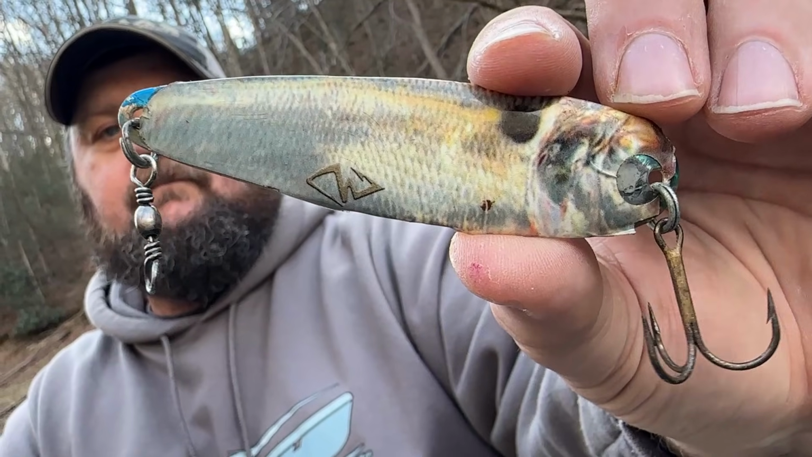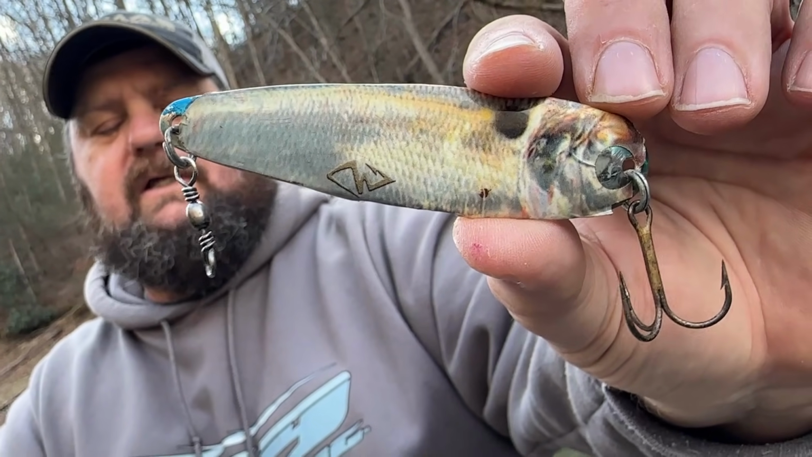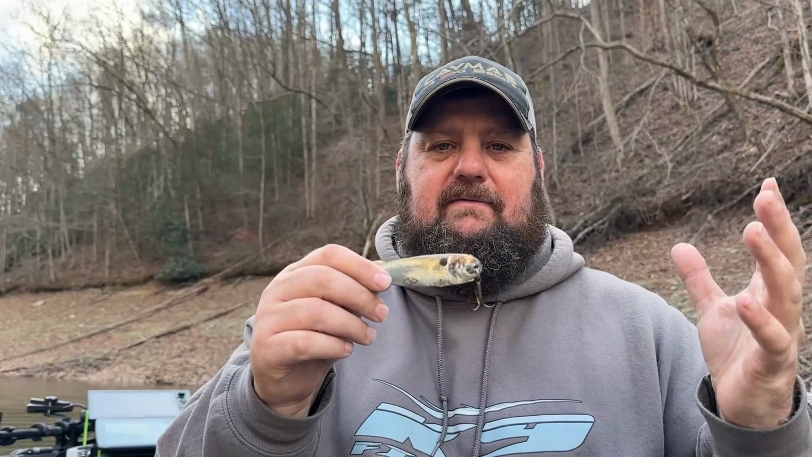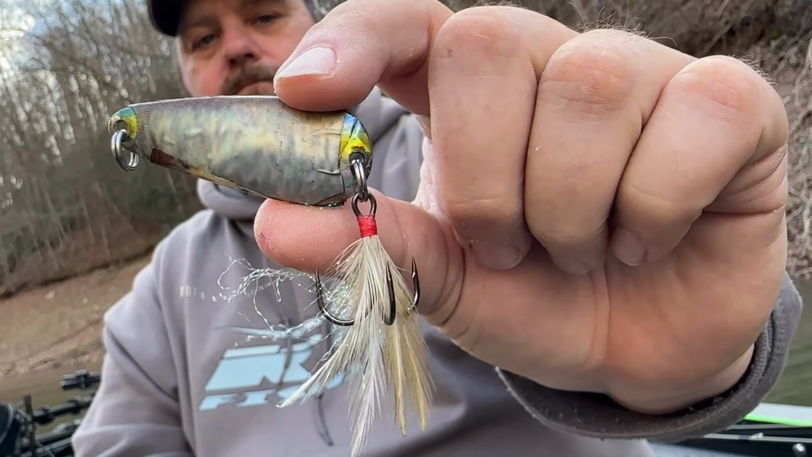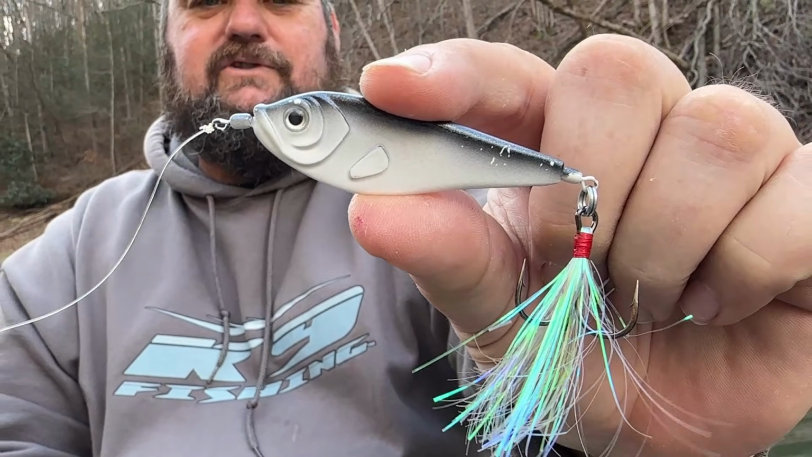Now, of course, if they're around some bigger bait fish, you can upsize. But a lot of times for me, especially this time of year, I'm going with my 2 favorite spoons from Nichols, the Mojo and the Duh Spoon 2.0.